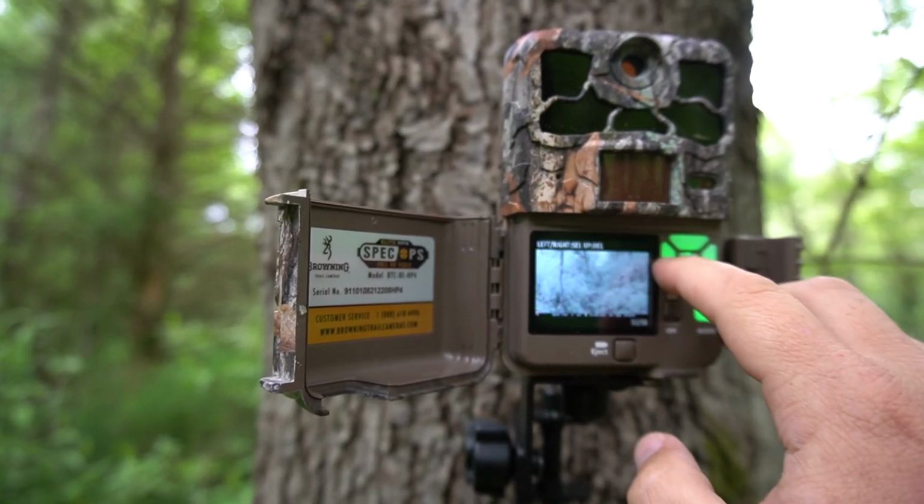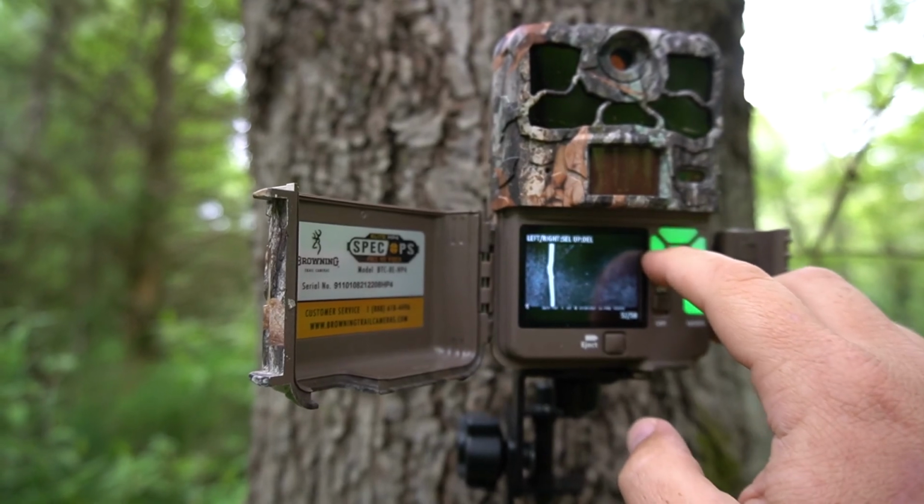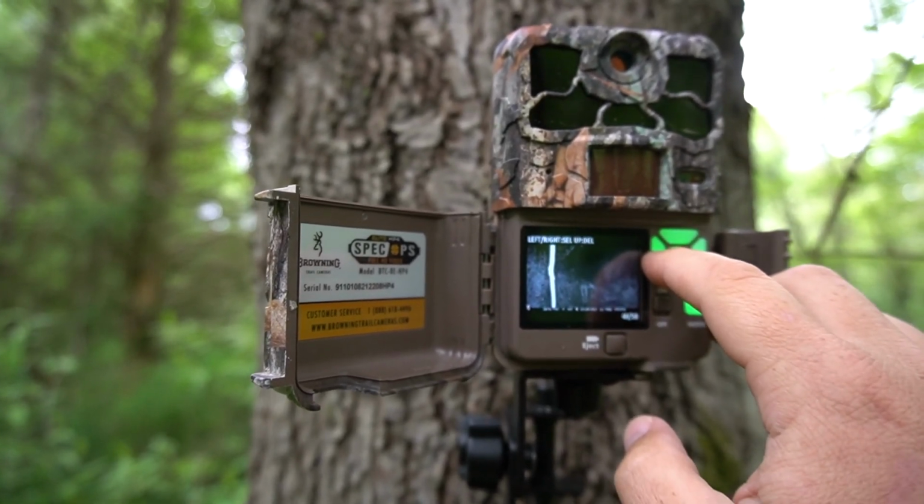Oh, there's a deer, guys. We at least got one. Another one. There we go.